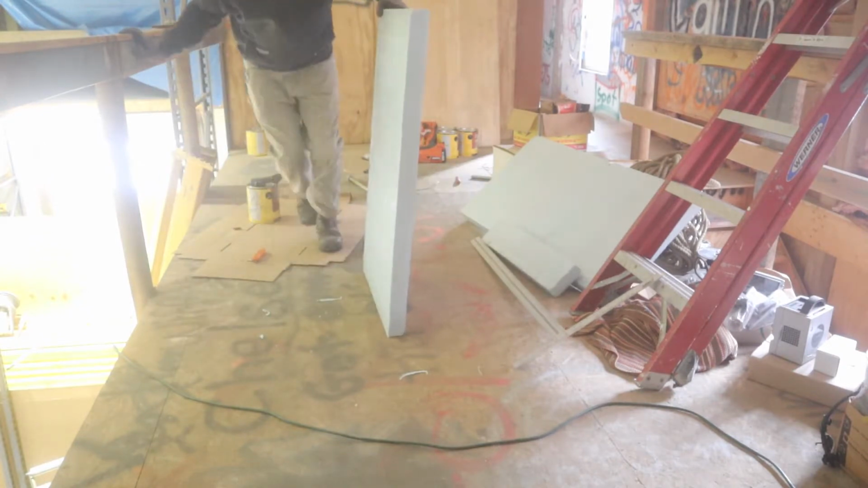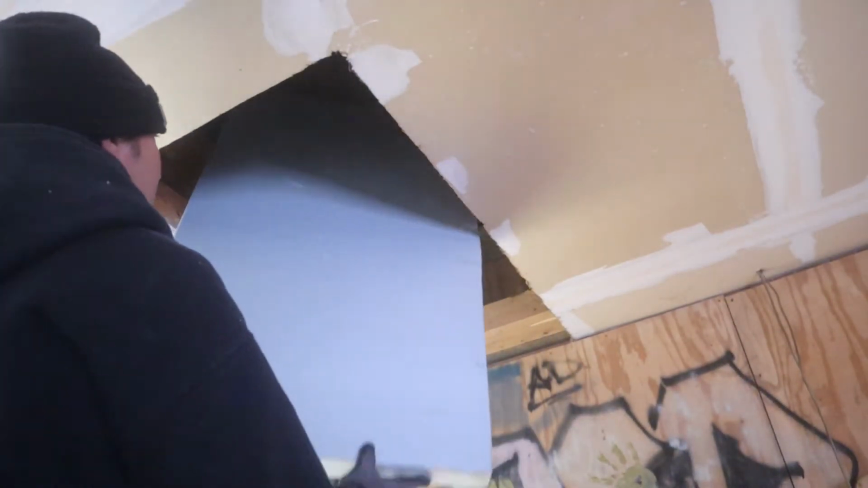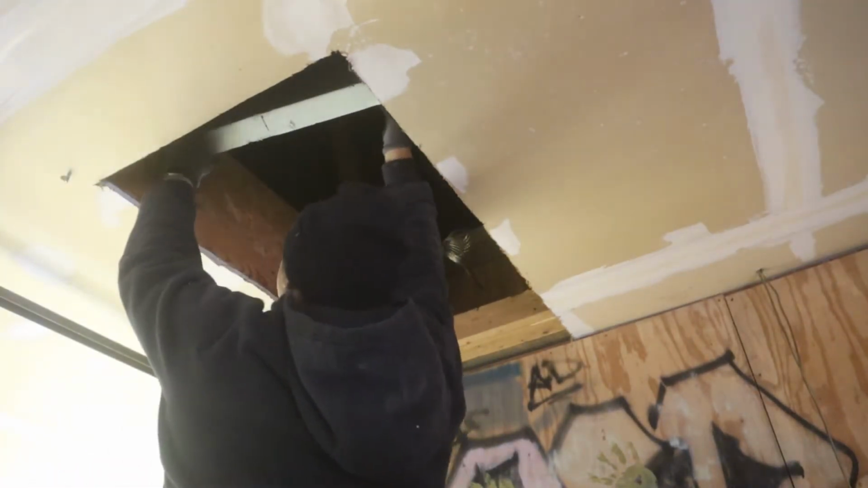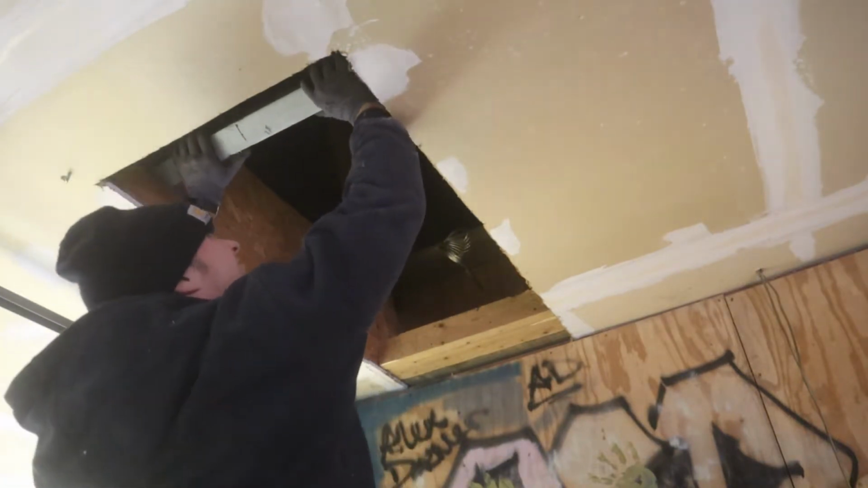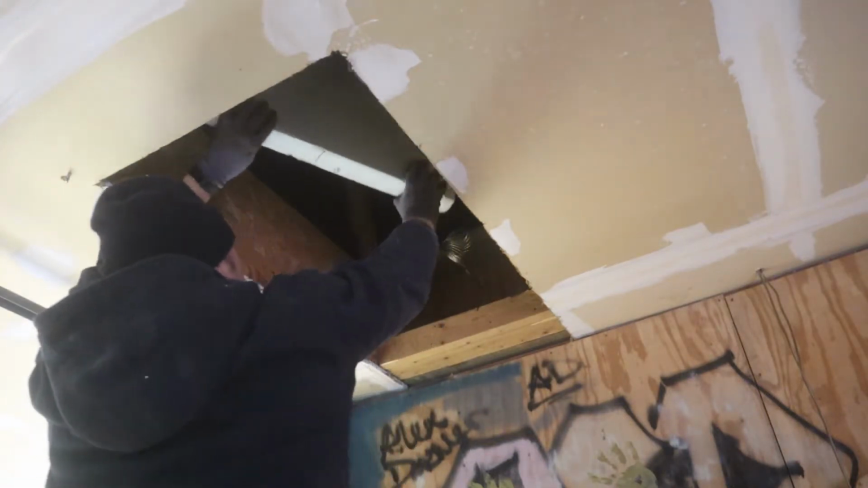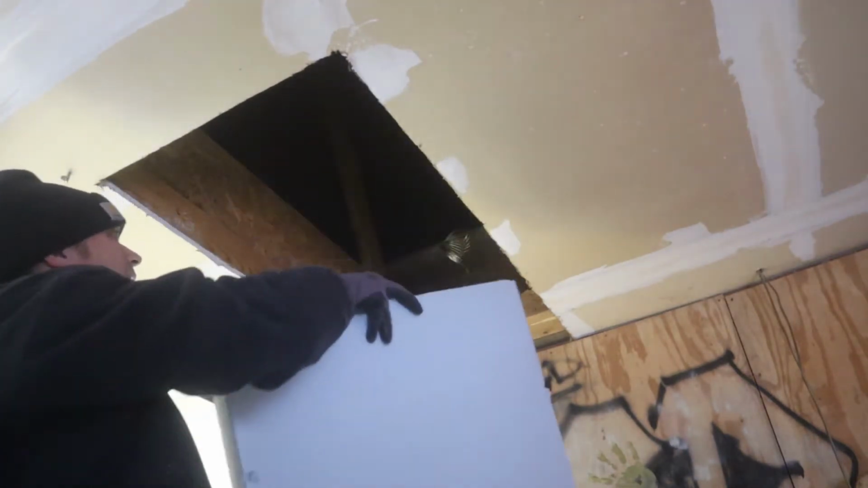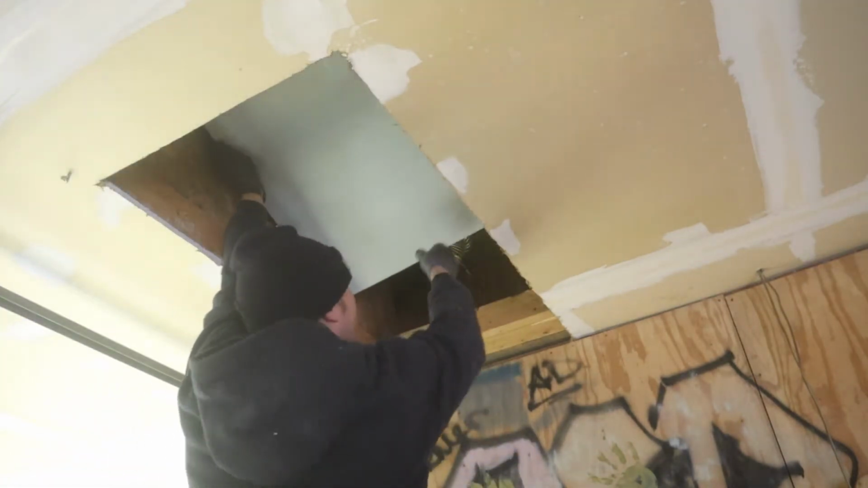Alright, let's go dry fit this. Now here's my piece. Figure out how to fit it in here best.